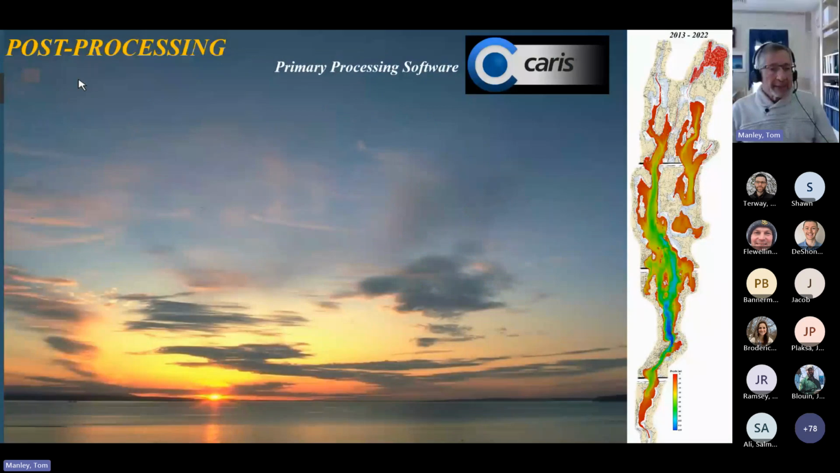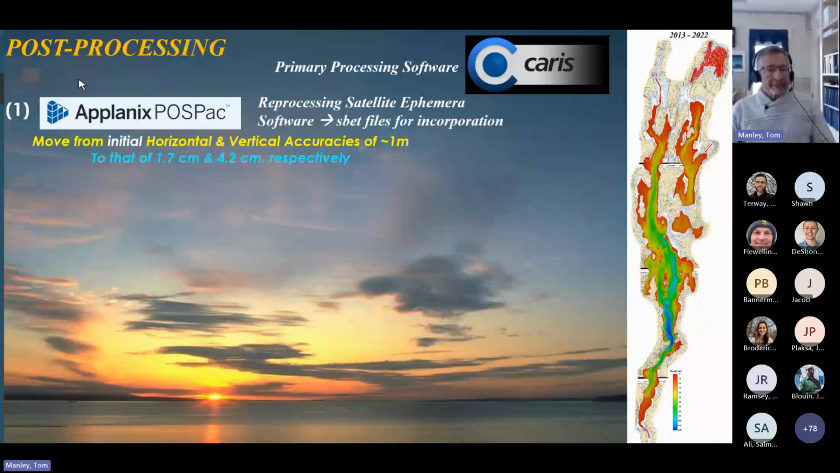The next few slides will discuss the various steps that must be taken in multi-beam processing using the CARIS software package. The first and easiest step, although time-wise intensive, was the post-processing of the IMU and positional data via the recalculation of satellite ephemera. This shifted the initial horizontal and vertical accuracies of 1 meter to that of 1.7 and 4.2 centimeters respectively, a huge change to say the least.